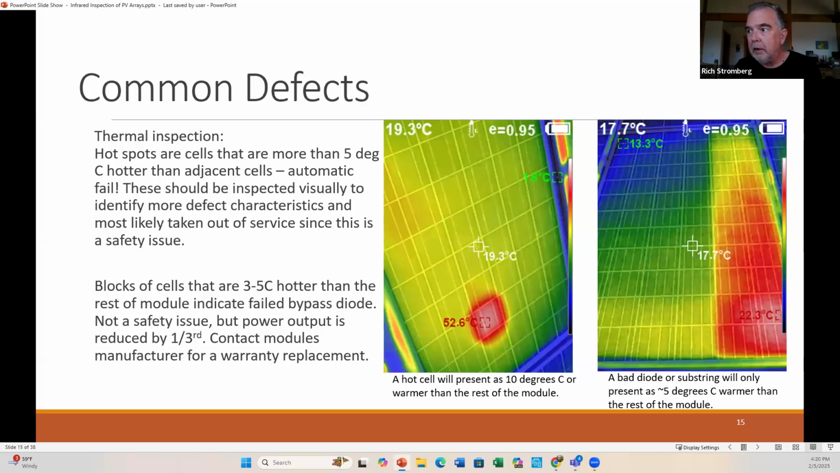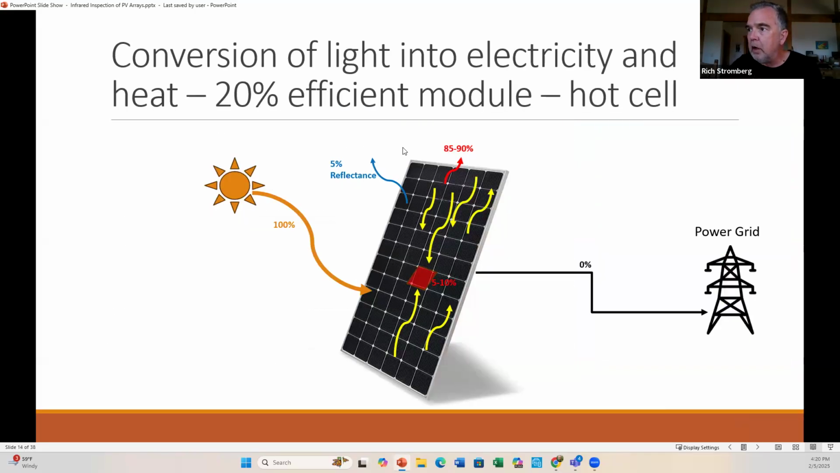So, one thing I wanted to mention too is the front is glass, and technically glass does not allow infrared light to transmit through it. What that means is, let's say you're outside of my house and you're pointing a thermal camera at me. If I'm standing behind the window, you can't see me because my heat doesn't transfer through that glass to the person holding the camera on the outside.